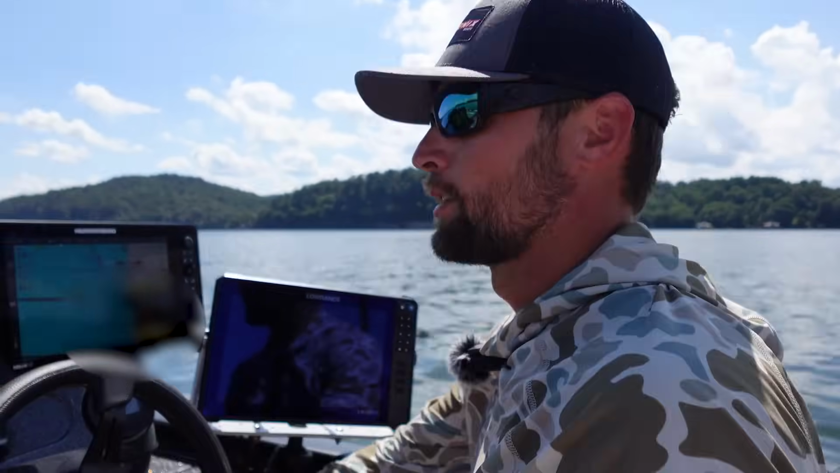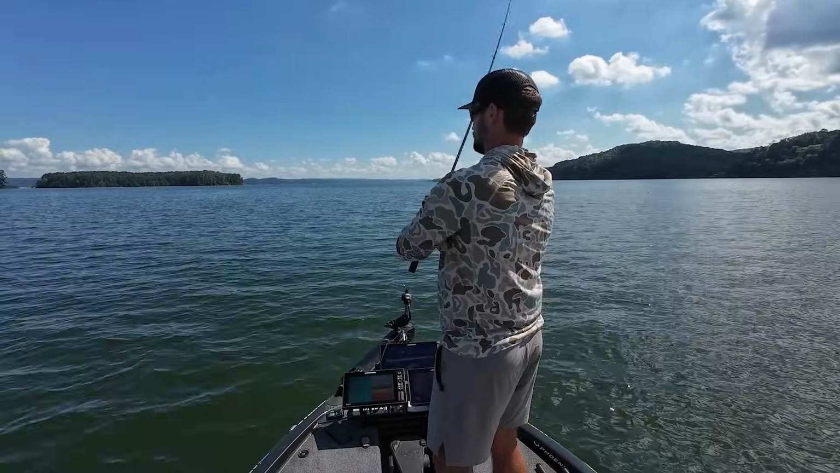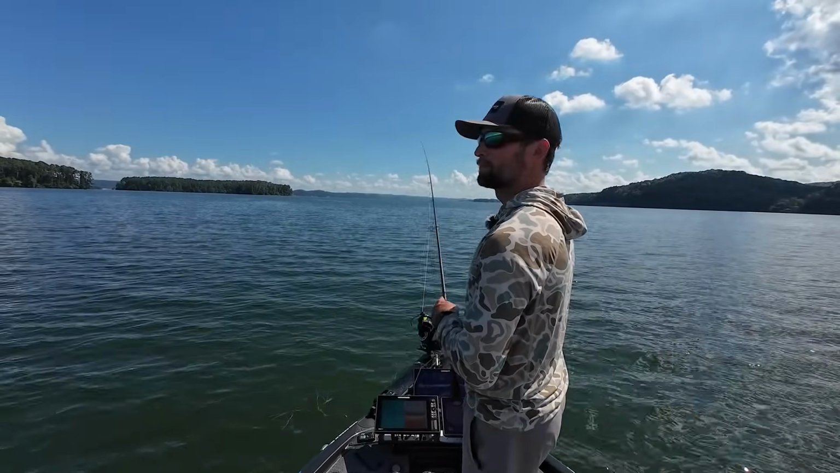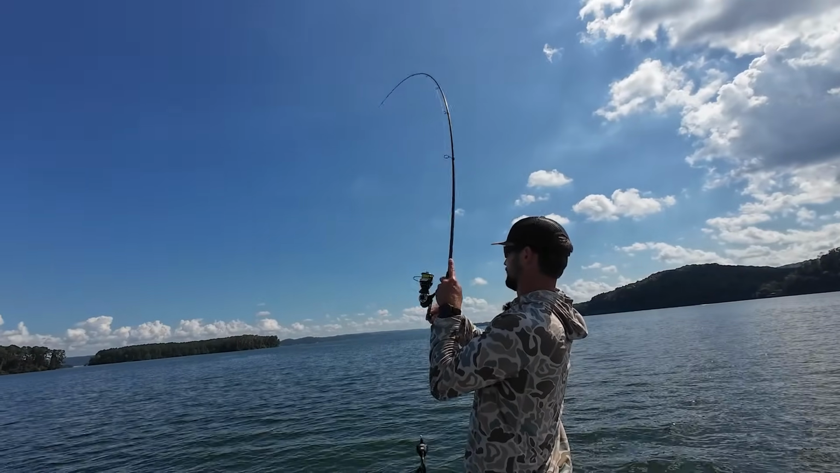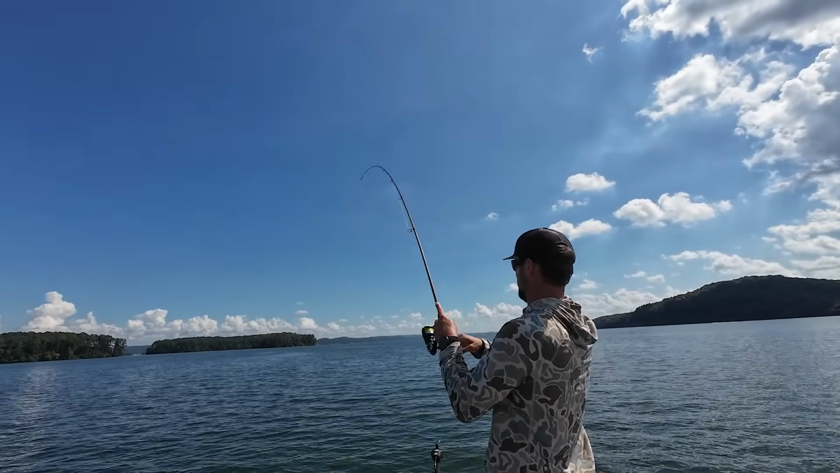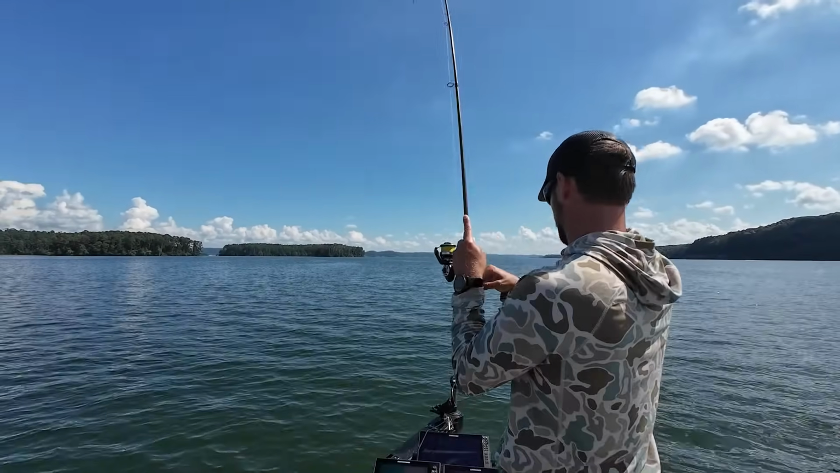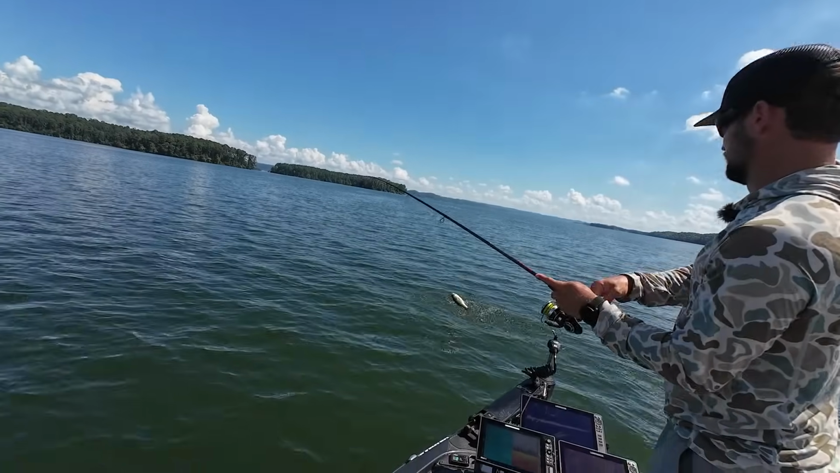So we're going to see if we can catch one off this spot real quick. There he is. Just had to change my angle a little bit. What we got? I have been throwing more in front of the boat. Not bad.